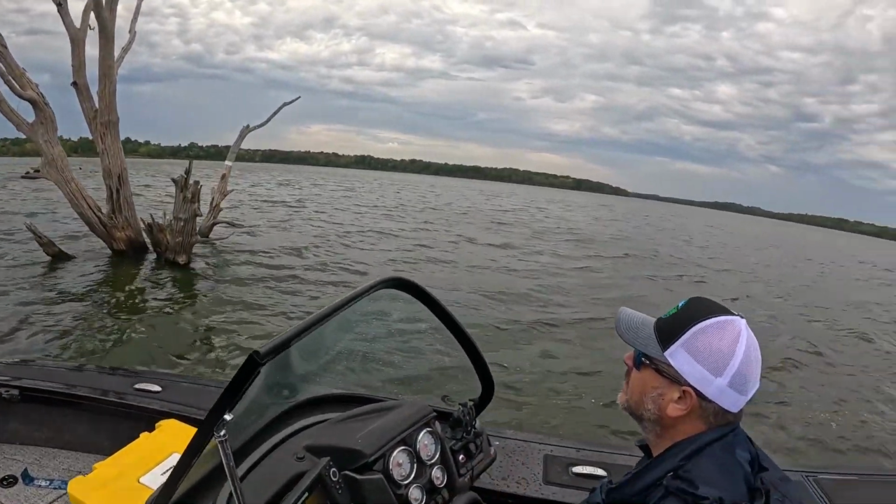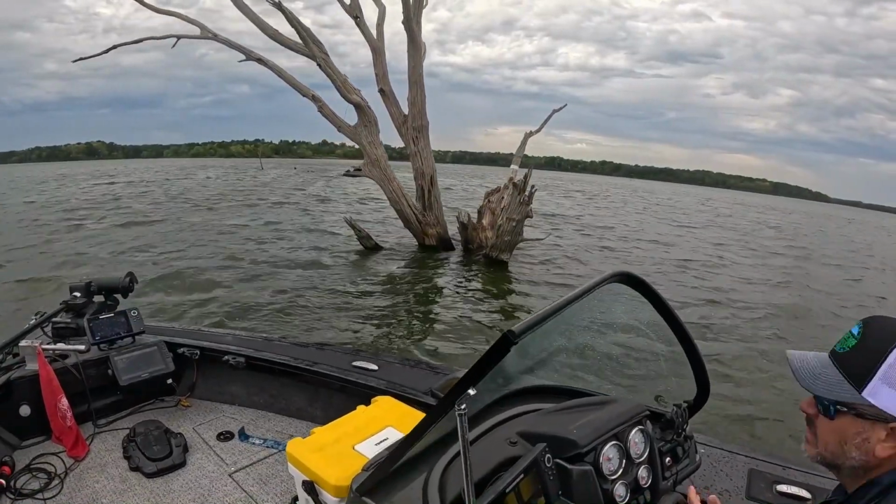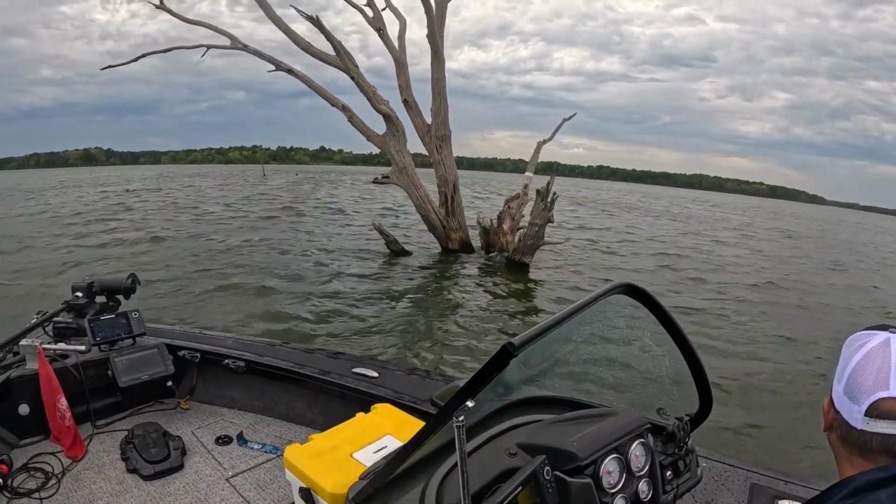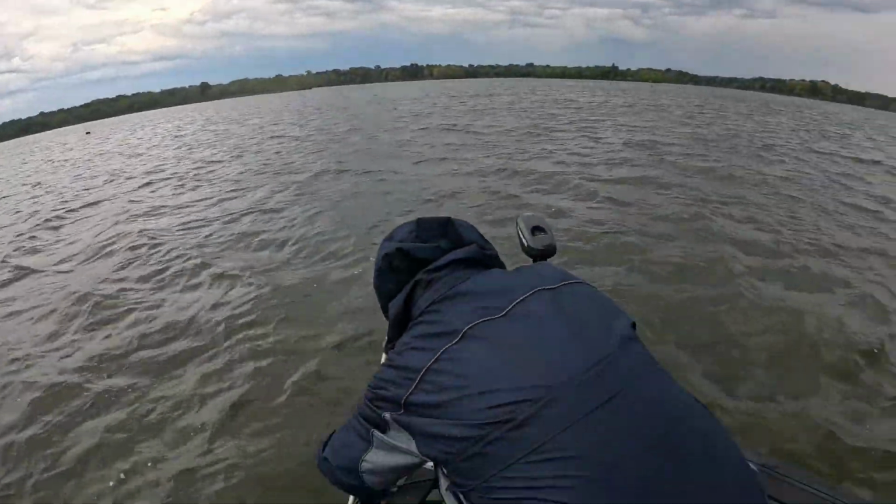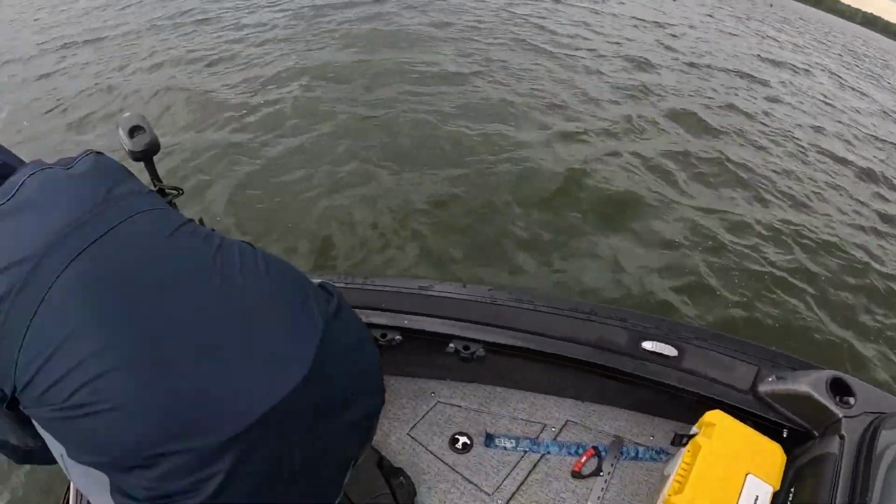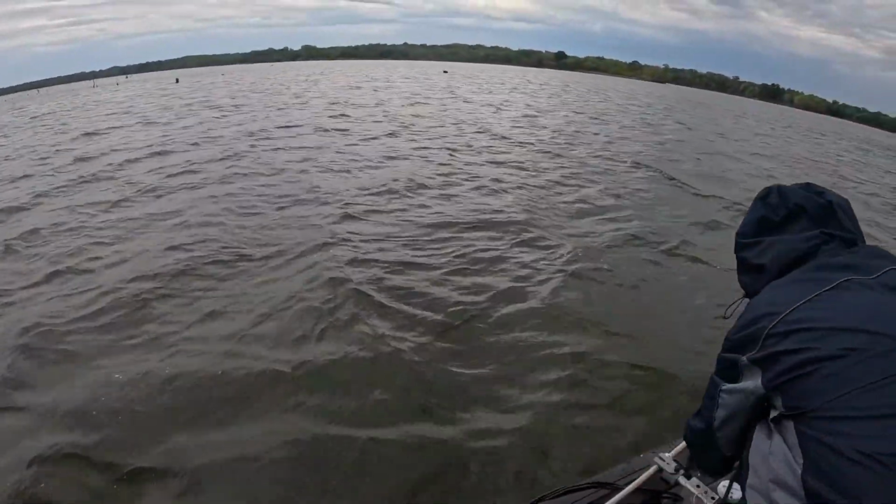We usually don't come back here too often, but we need to try something new because we're not finding anything over 10 inches right now, so we gotta figure something out. We just found a couple of schools of them around the tree, but they're all about the same size as my minnow going down there, so not what we're looking for.